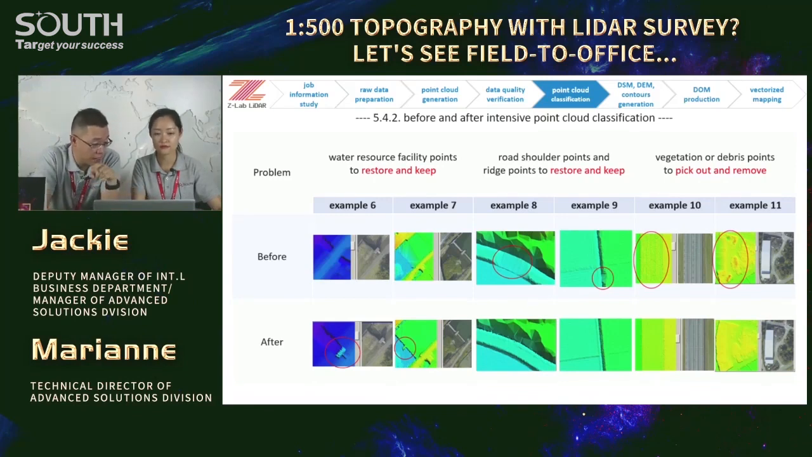We cannot remove them. We have to keep them. And then the vegetation or debris points, we must remove. Then you see the flat ground surface here. Also, before and after, the pictures below show the correct examples.